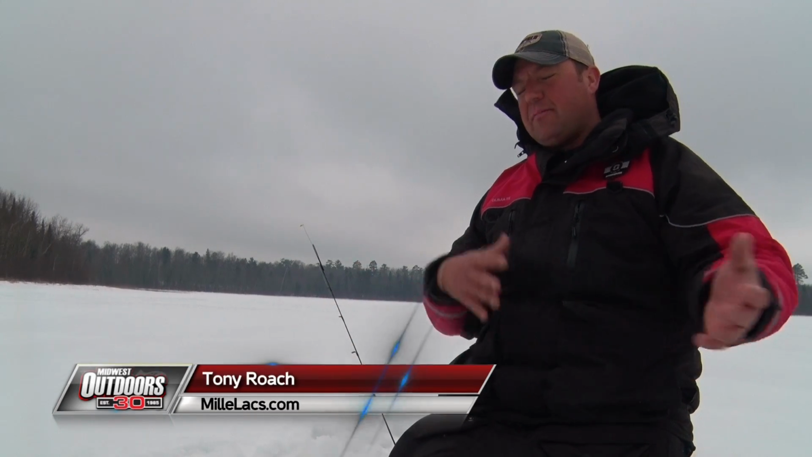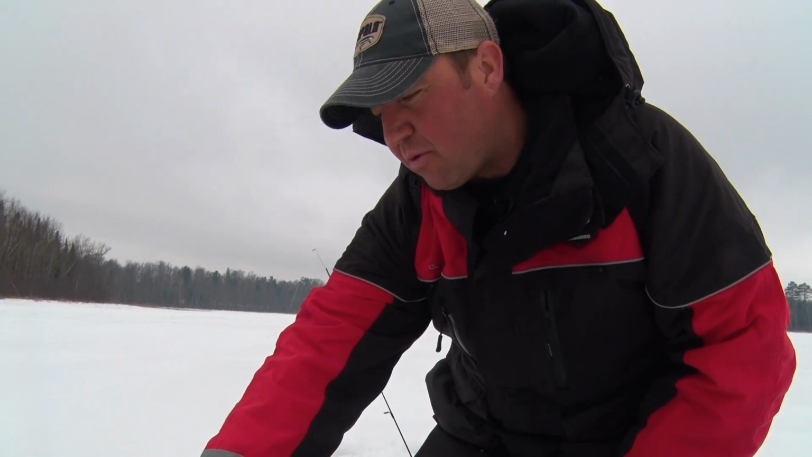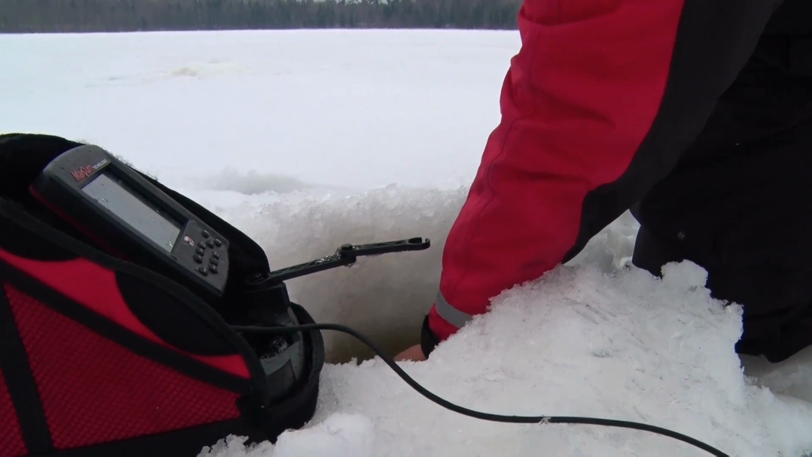For example, we're in about 14 feet of water, so our cone size isn't that big. So I'll increase my cone to actually a 20-degree cone, and it'll tell me how wide my cone is at the bottom. That's just a really powerful tool to have.